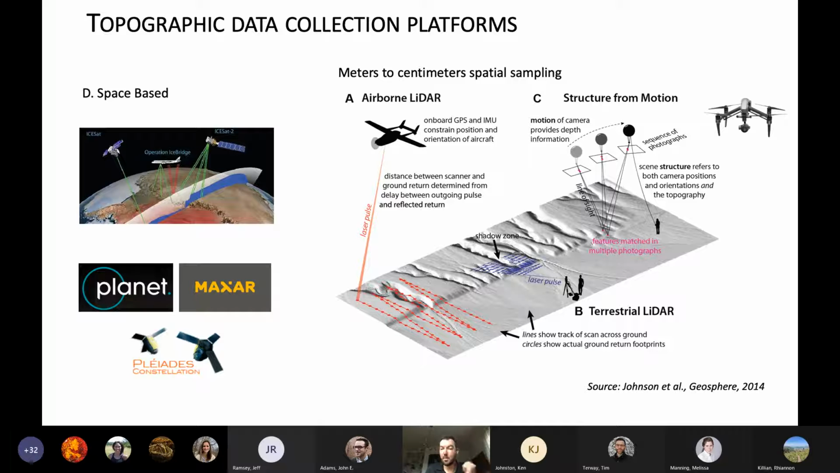So airborne LiDAR is the one that most of us are probably familiar with, but also terrestrial LiDAR. Terrestrial laser scanners, these are tripod mounted systems that can be used for very site-specific types of things. And then hanging a camera or maybe a LiDAR sensor on a UAS, a kite, a balloon, a camera on a pole. These are all ways to produce high resolution topographic data.